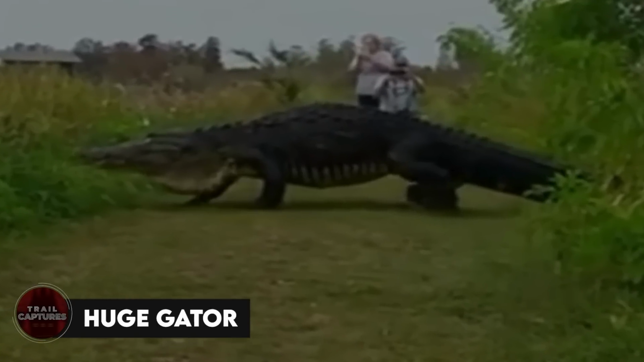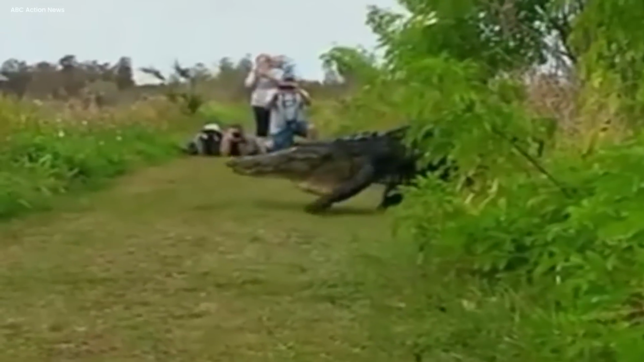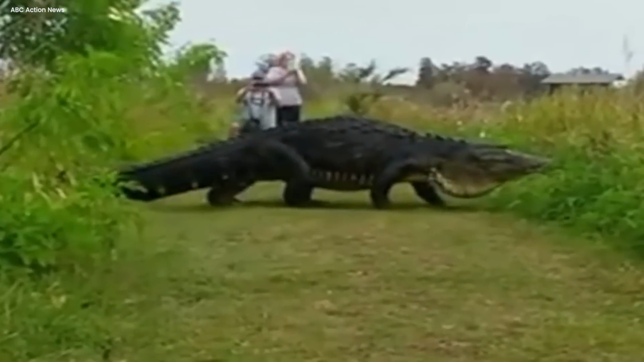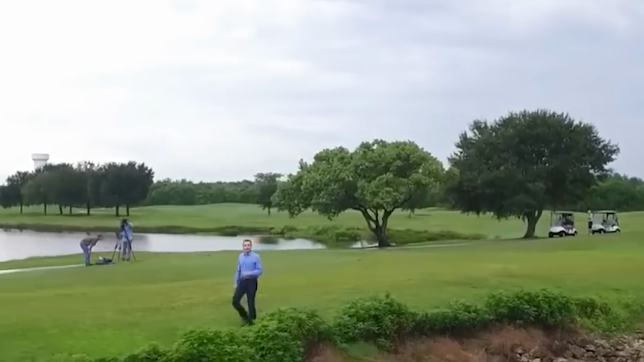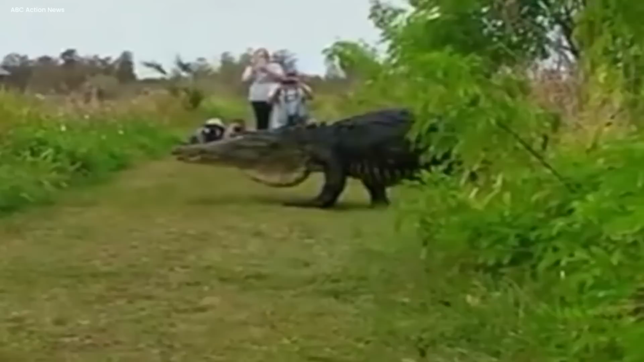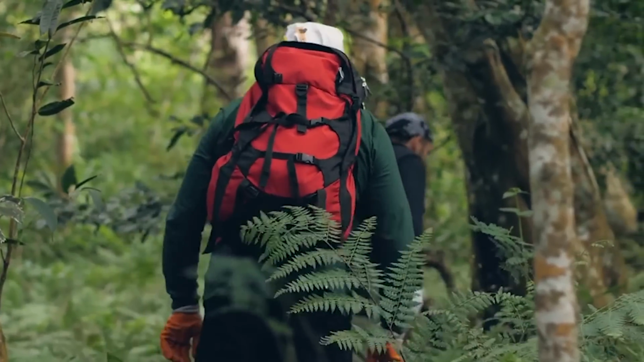Huge gator. In a big forest, some news people found a huge surprise, a super big gator. It was so long, making everyone's mouths open wide and their eyes go really big. The news team, with their cameras and lots of curiosity, went on a surprise trip into the middle of the forest. As they walked through the towering trees, the noise of the leaves changed to a low, scary growl from the giant gator. Their hearts raced, but they kept going because they really wanted to see it.